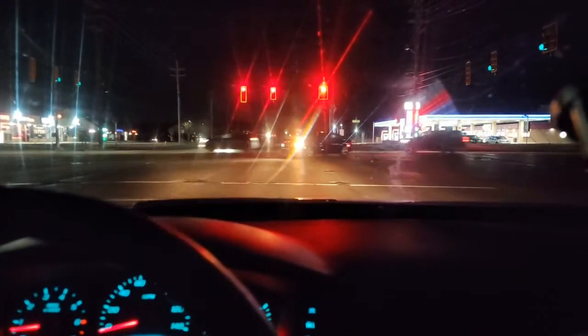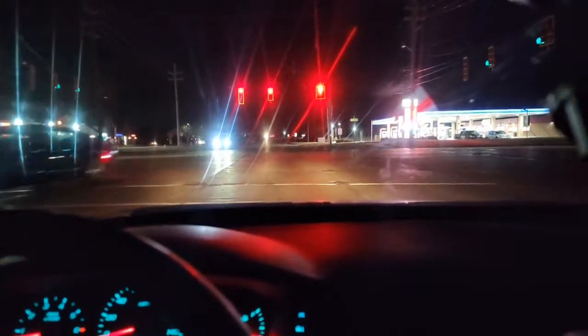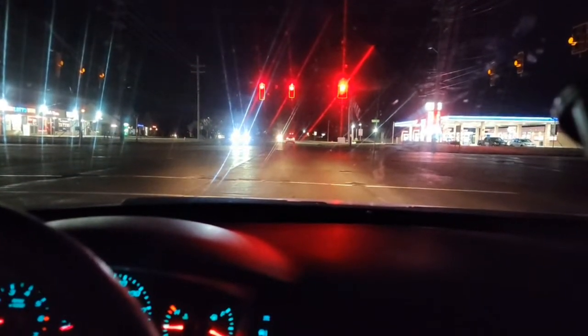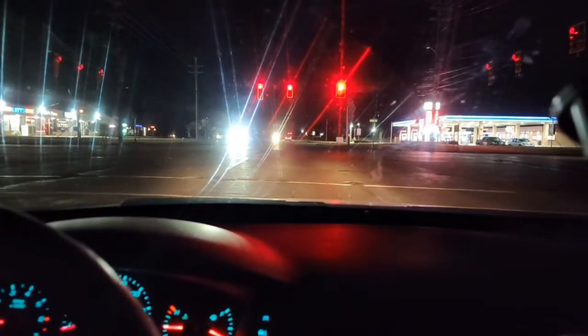But this is a pretty good angle. You've got to look at traffic left and right. Let me clean this lens off. Sorry about that, guys. It's still the same. If you're an eyeglass wearer, it looks kind of like this a little bit. But you've got to look left and right.